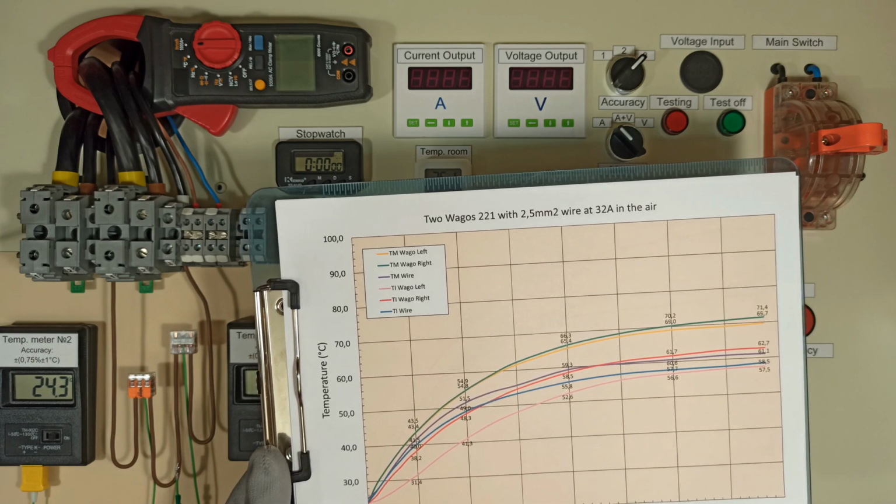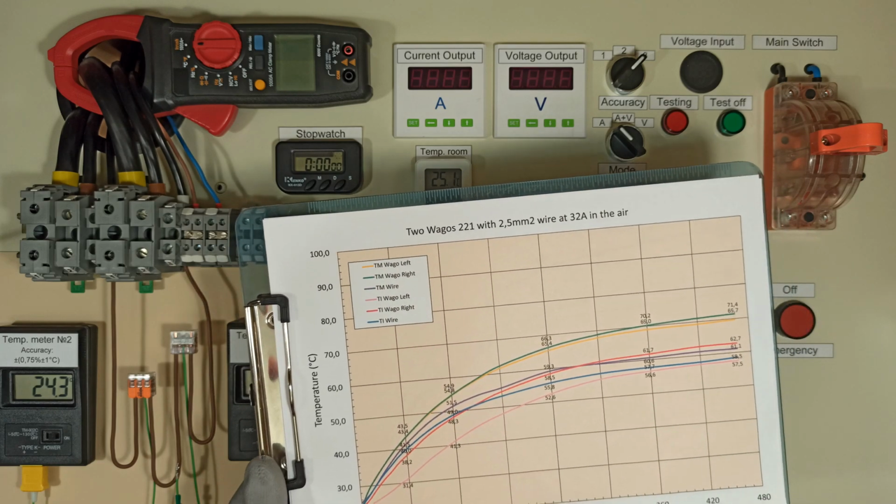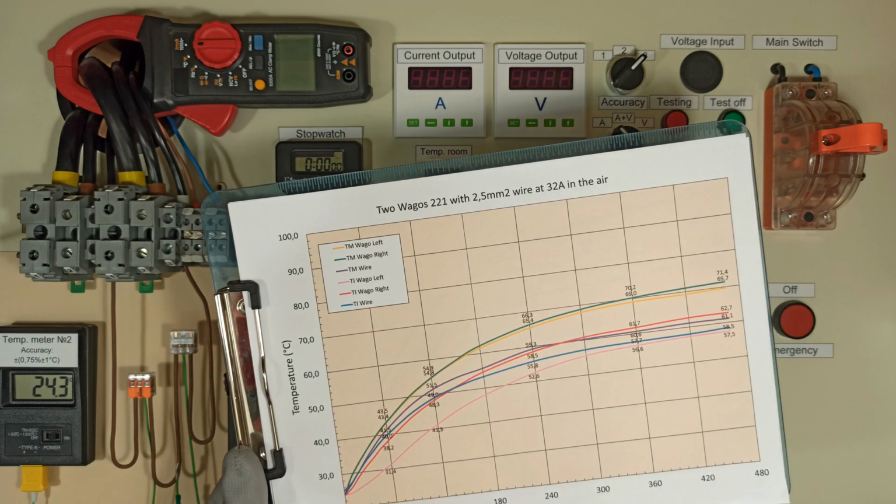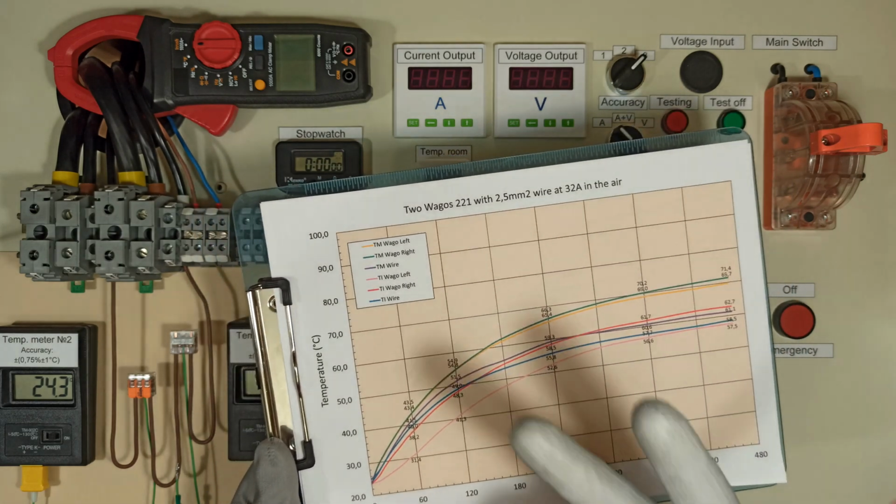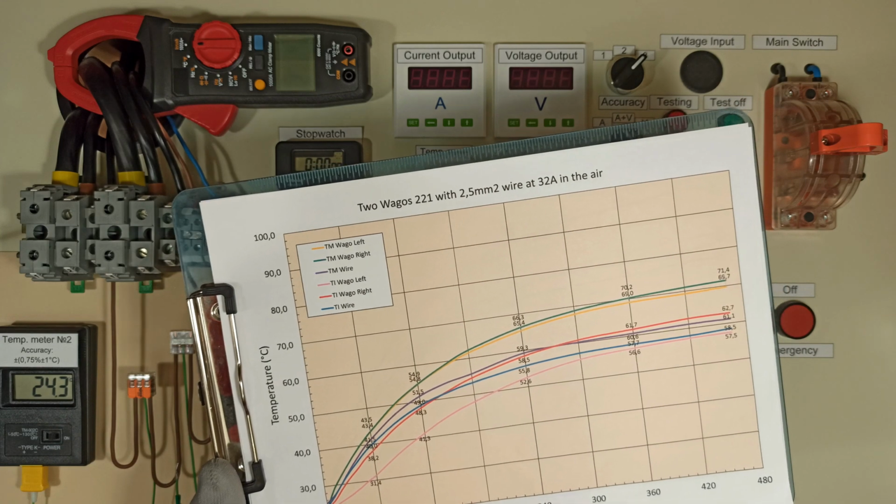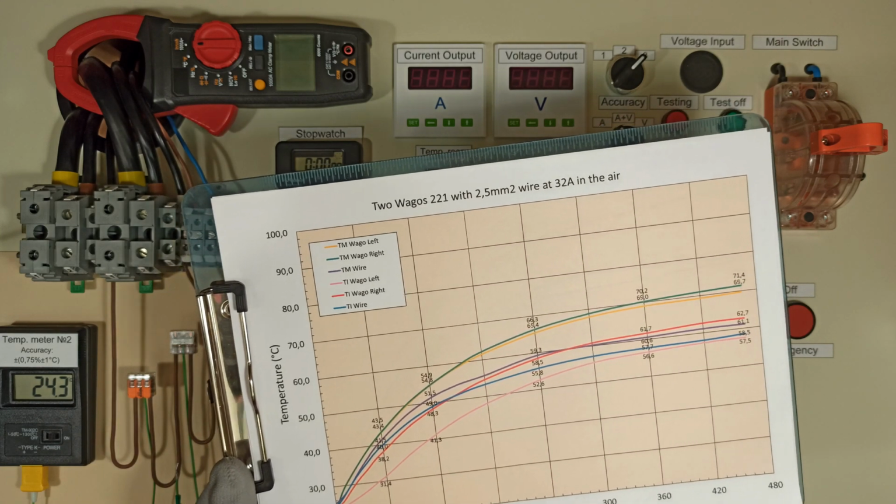And one more thing, I liked that the internal temperatures of random Wagos were almost identical. Of course, testing just 2 connectors doesn't rule out the possibility of manufacturing defects, but at least it provides some statistics.